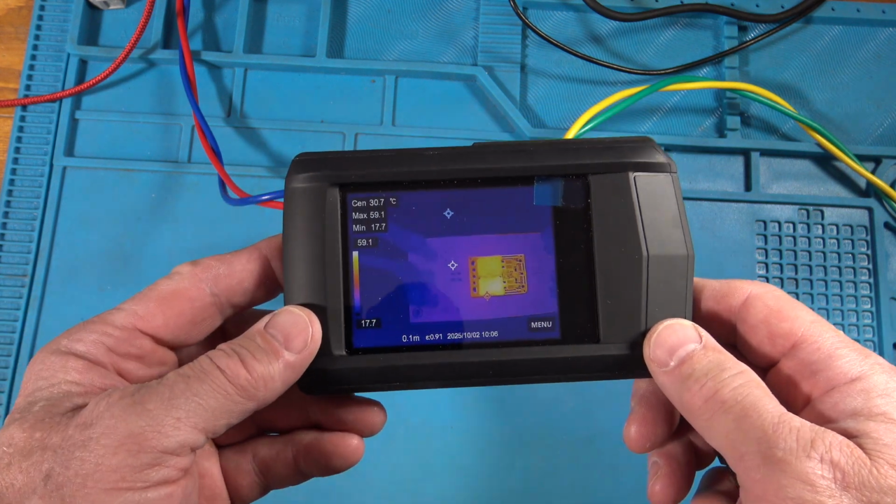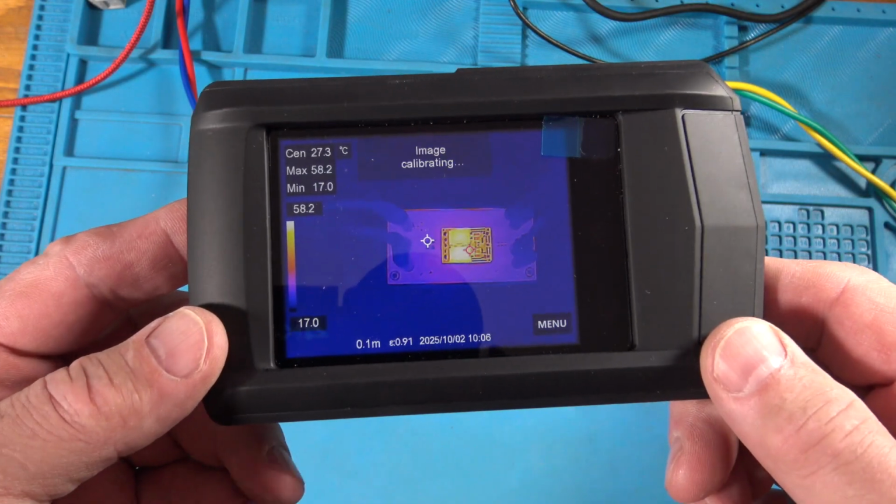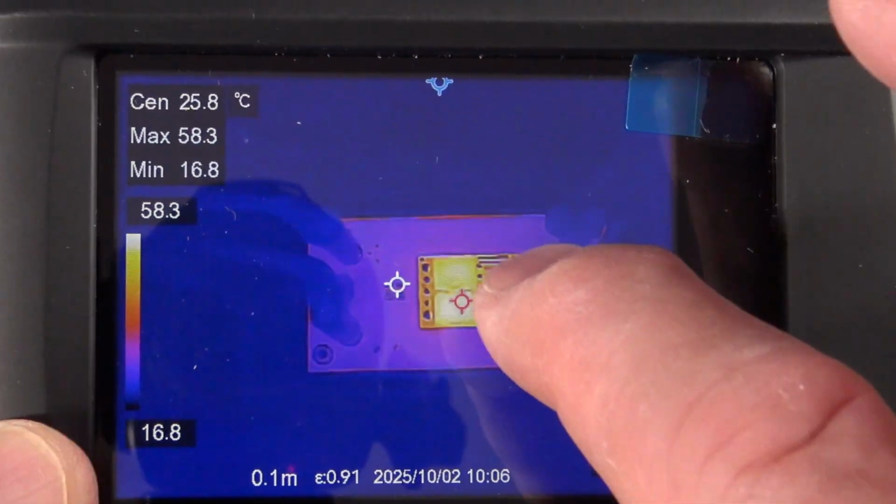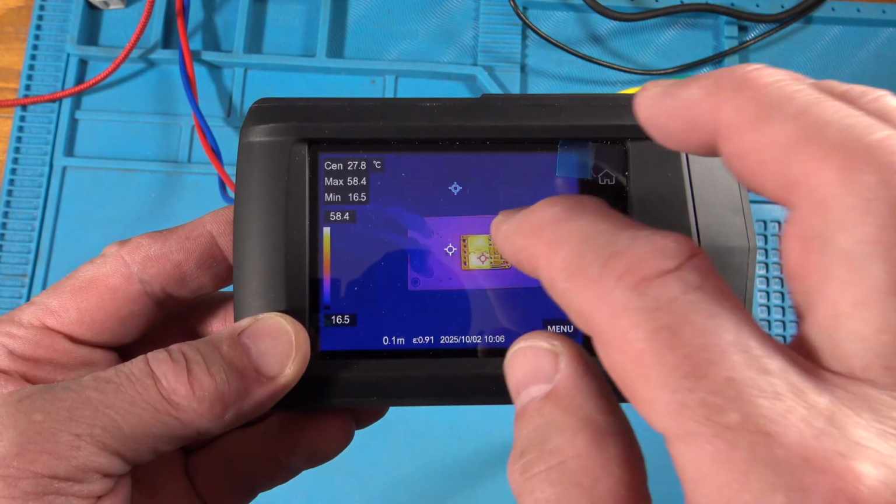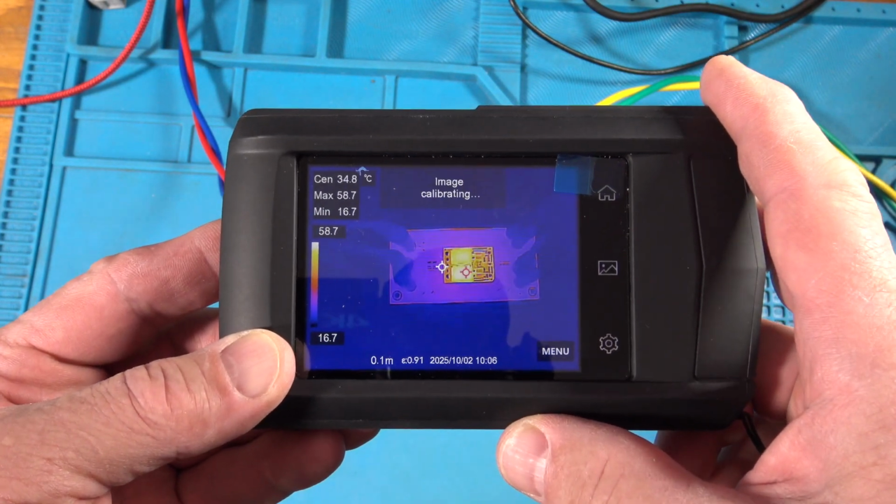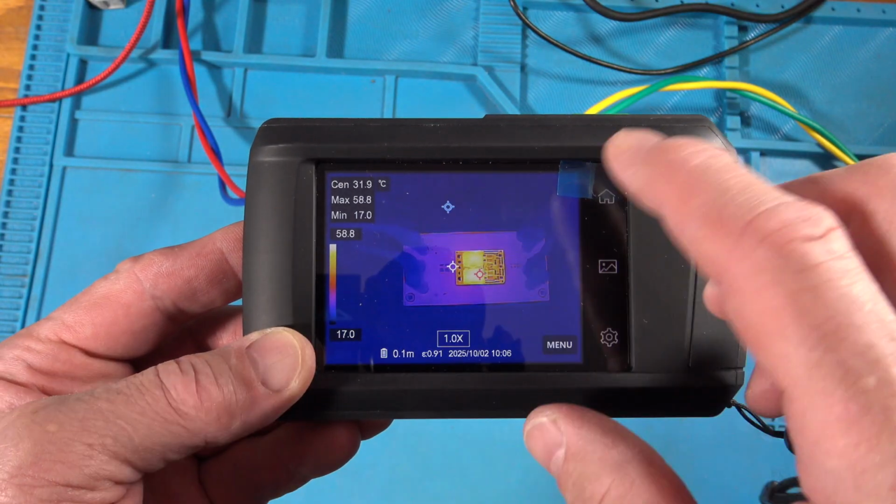All right, so there's the board down there, okay? Now, if I bring this camera up here, everything is pretty well focused right there. I can't zoom in on screen like this, but if we took that picture and then zoomed in on it, we'd have pretty good definition, it looks like to me. I can see all the little capacitors around the side.